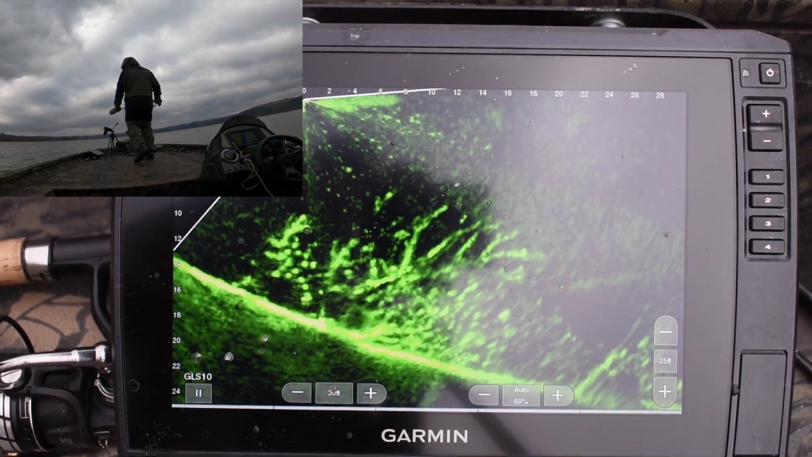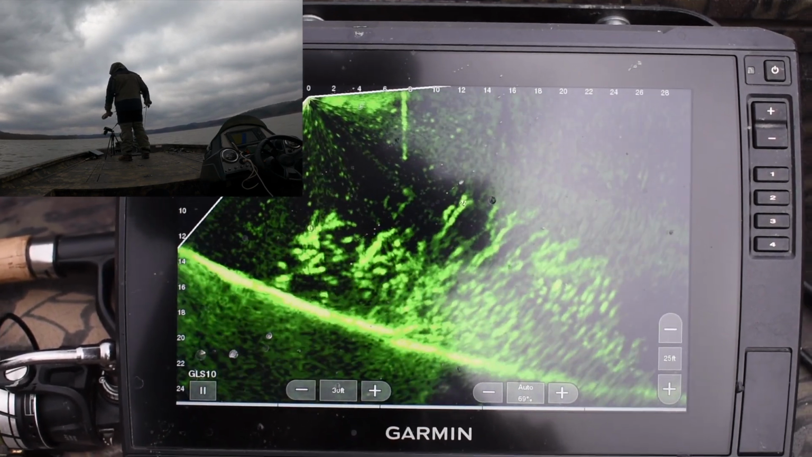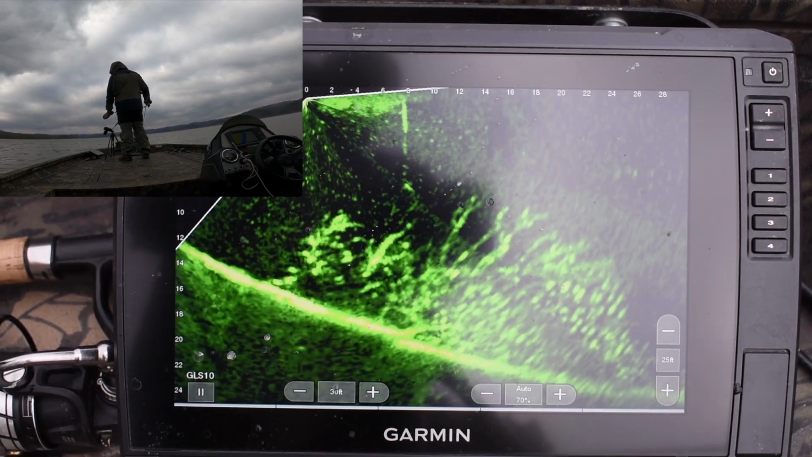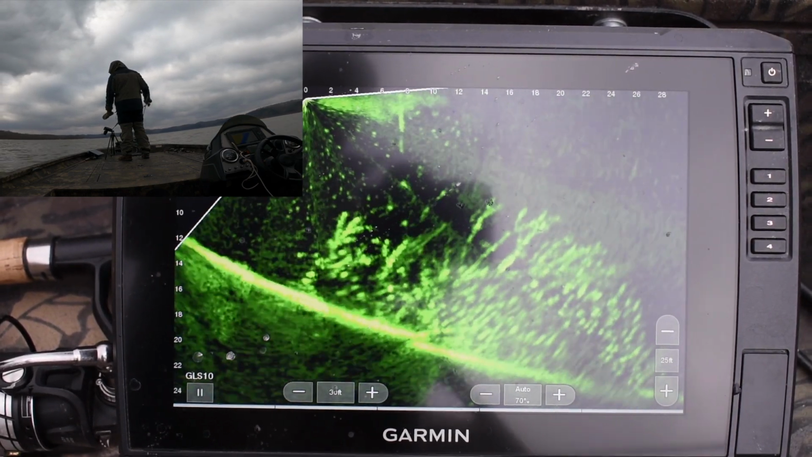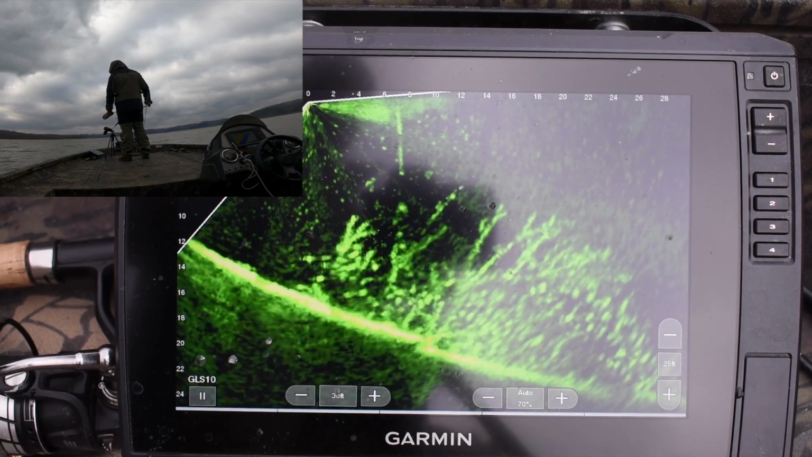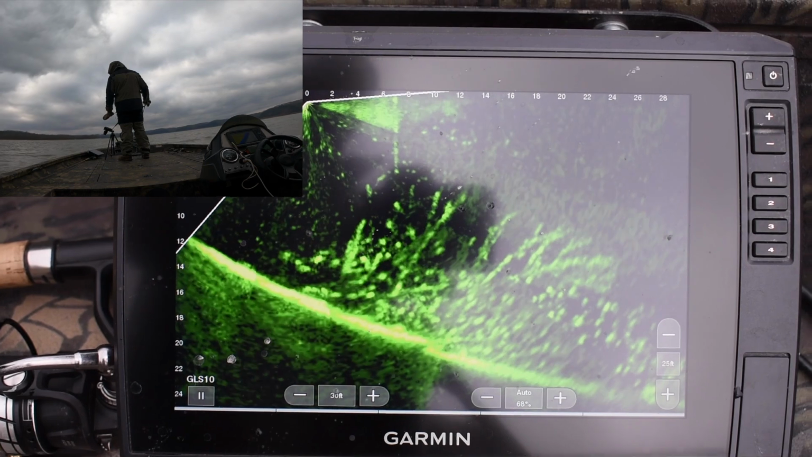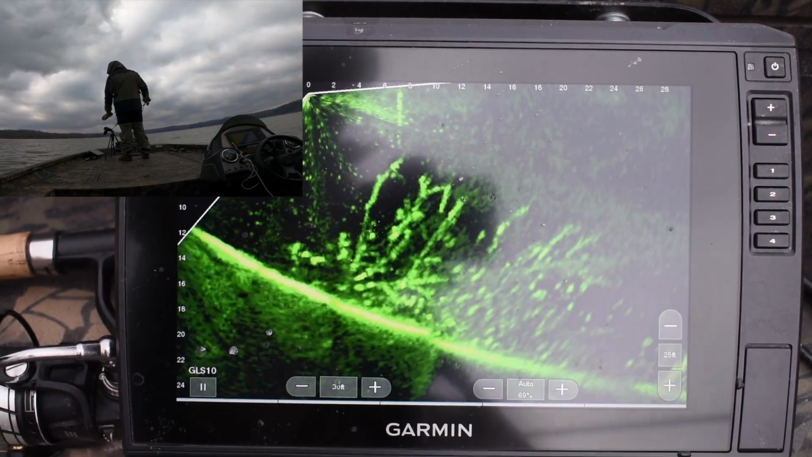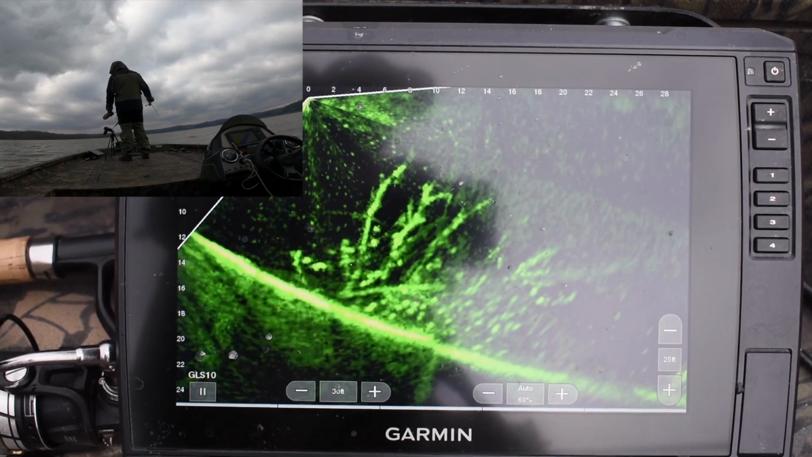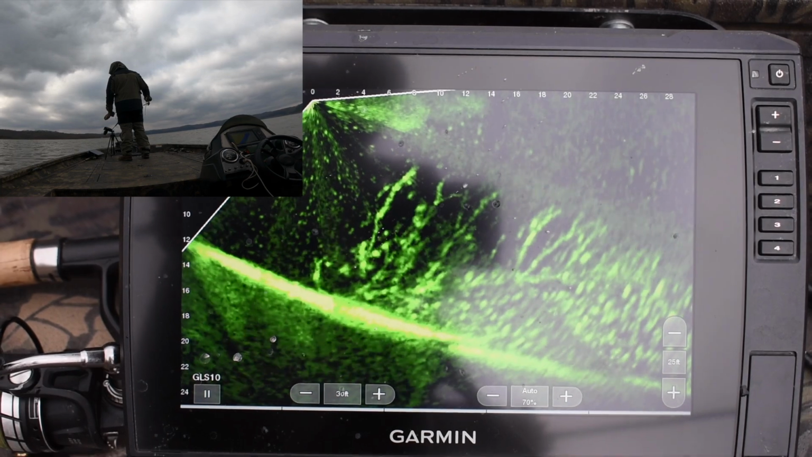And here, pretty interesting little deal. I dropped in on these crappie, and watch what happens. Of course, with the wind as crazy as it is, I'm having to move the trolling motor back and forth, and I'm really messing with danger here because, as you can see, I've got sticks and everything. But watch that jig right there.